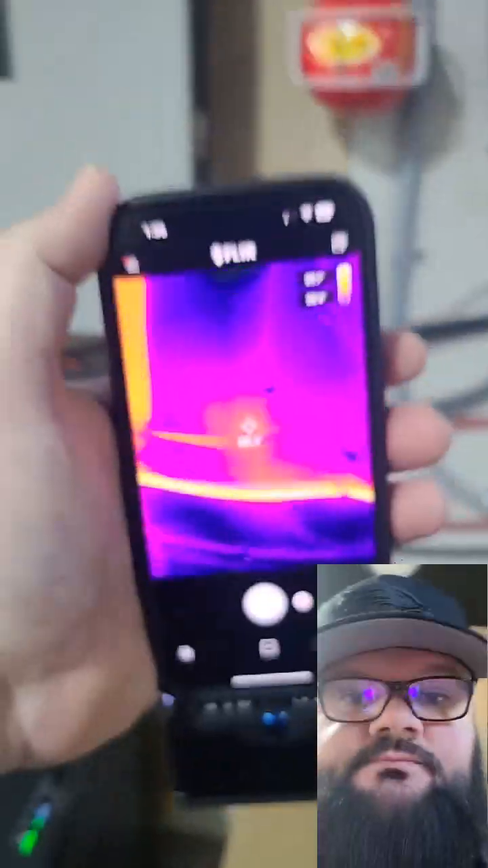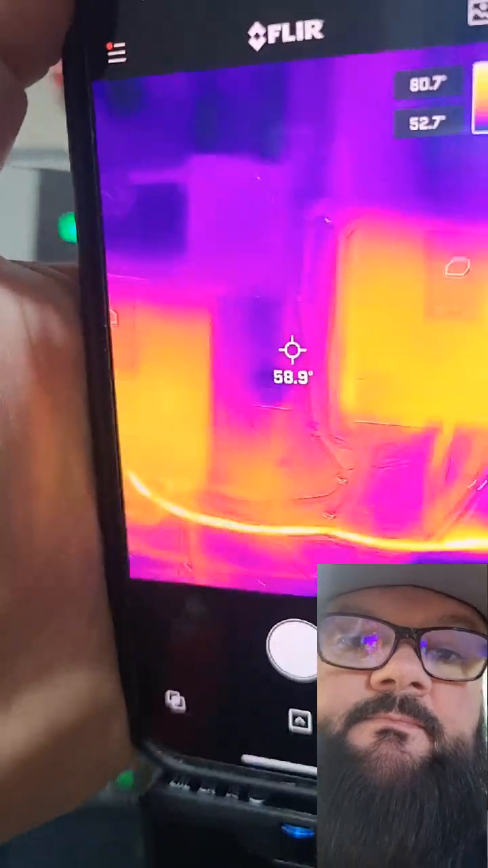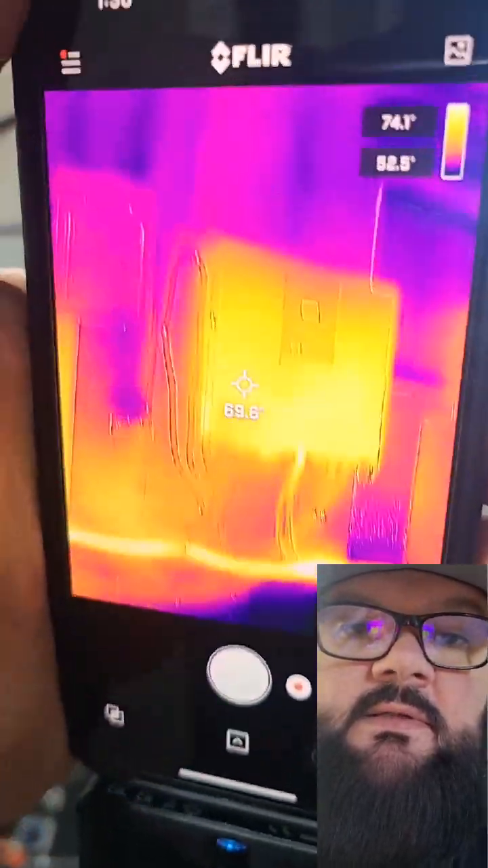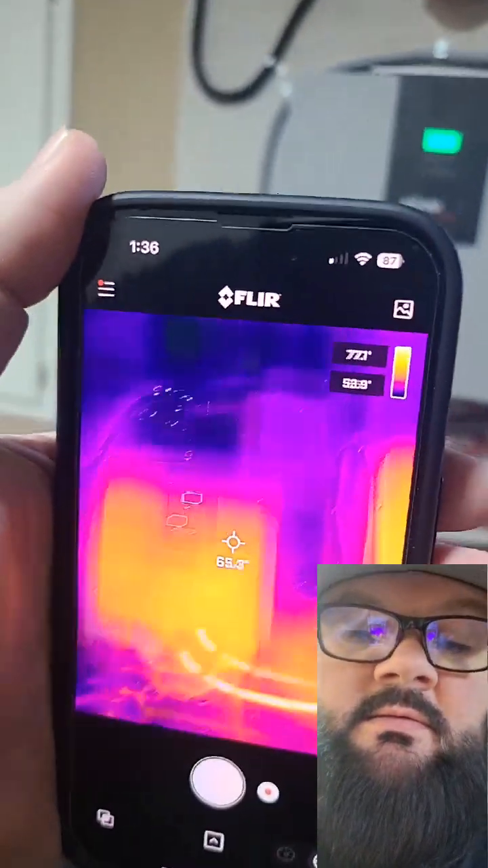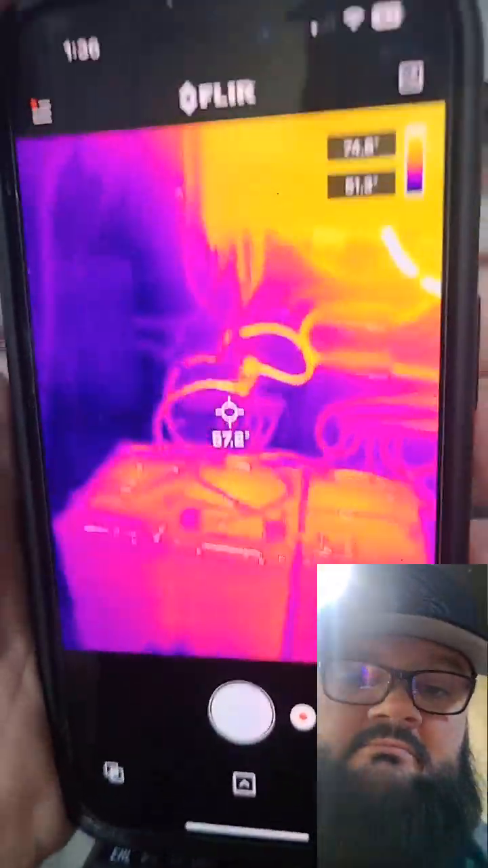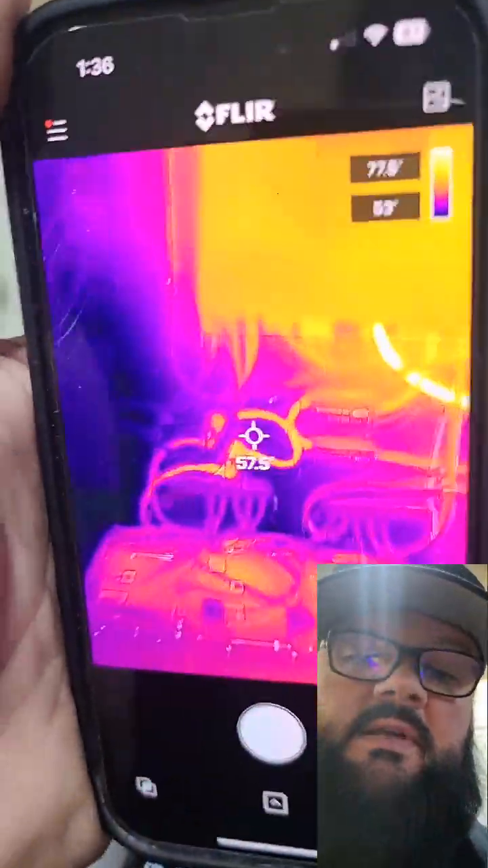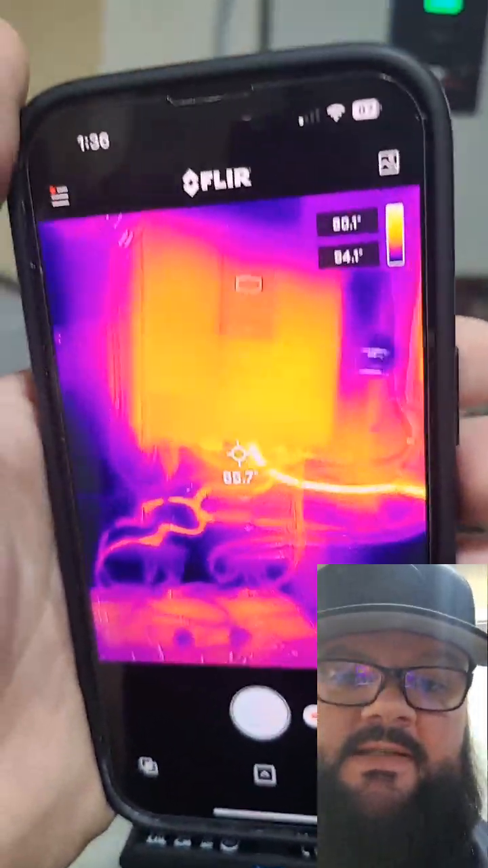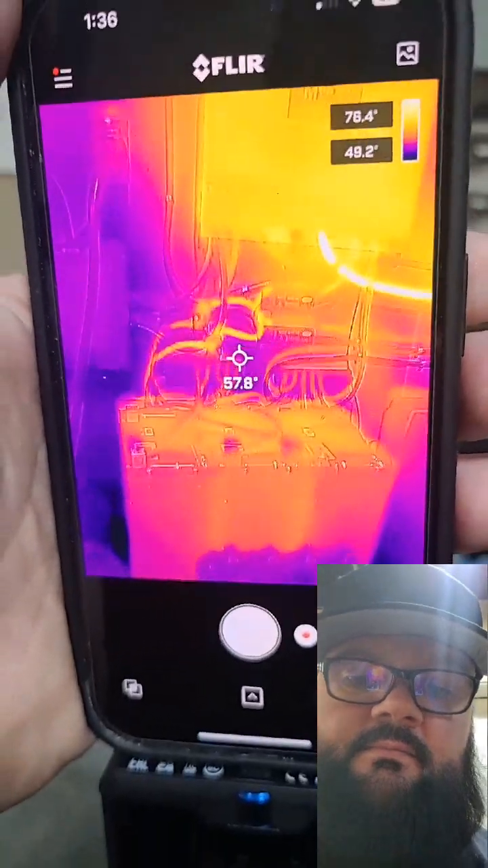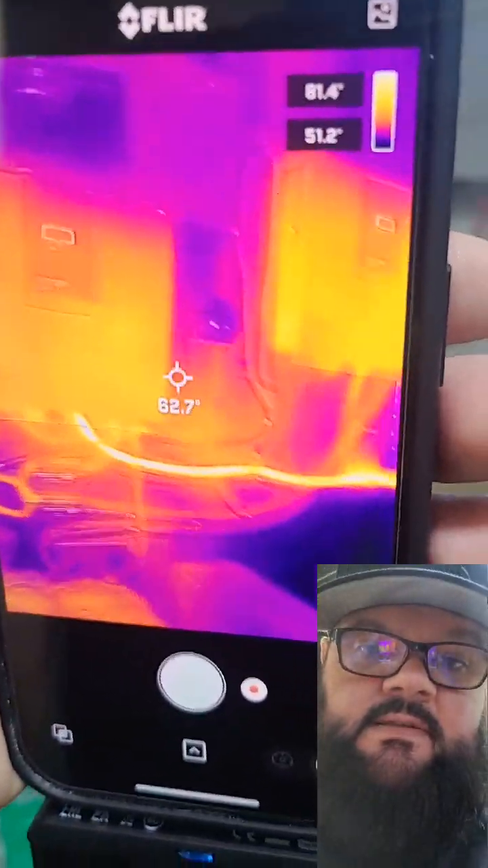So anyway, pretty cool tool. Like I said, it'll tell you things that you wouldn't know otherwise. So if you have access to one, you know anybody that might, an HVAC guy probably has one of these. See if you can borrow it. Check out your system, make sure everything's looking good.